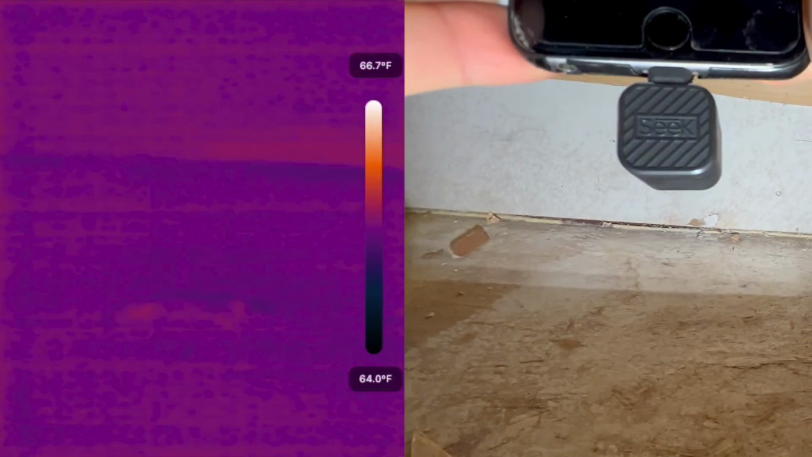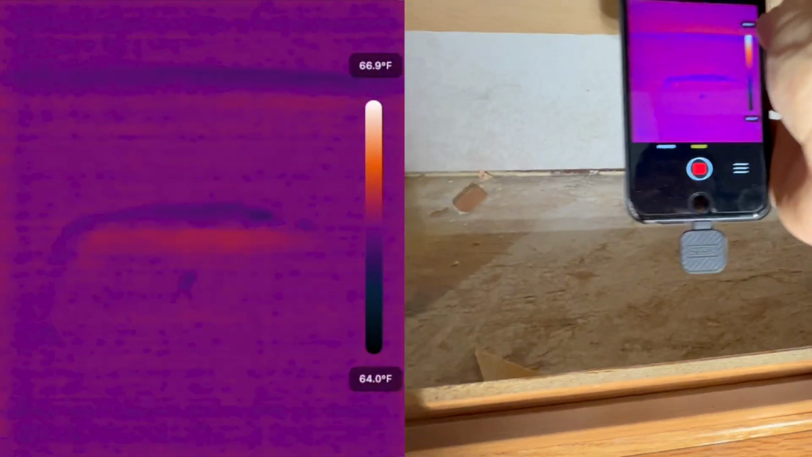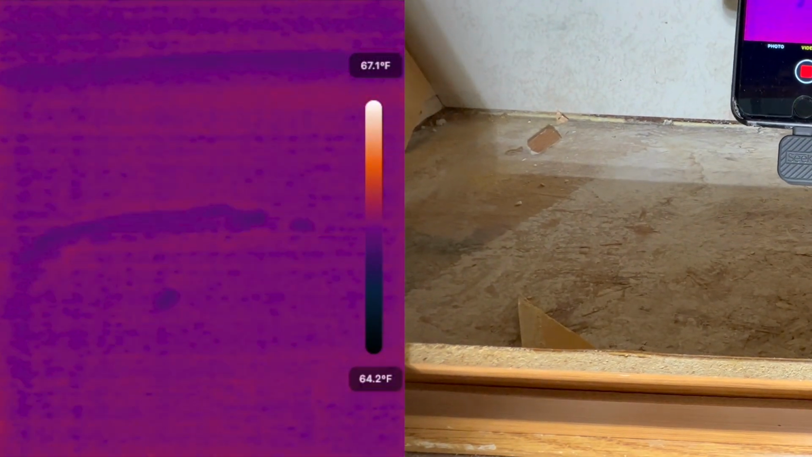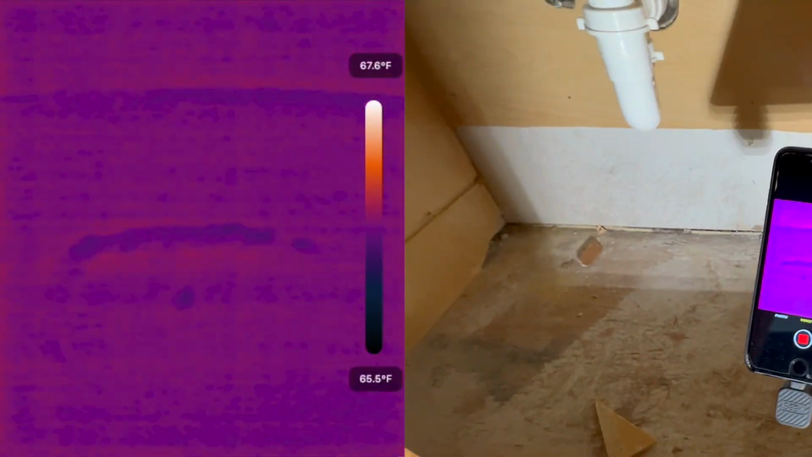Initially, that might look a little warmer from my hand, but then after a little bit, you start to see that evaporative cooling effect. You can't see the water with the regular camera, but with a thermal camera, you can see that cool area down there. The cooler temperature with this color palette I have is the purple, and hotter is the yellow.